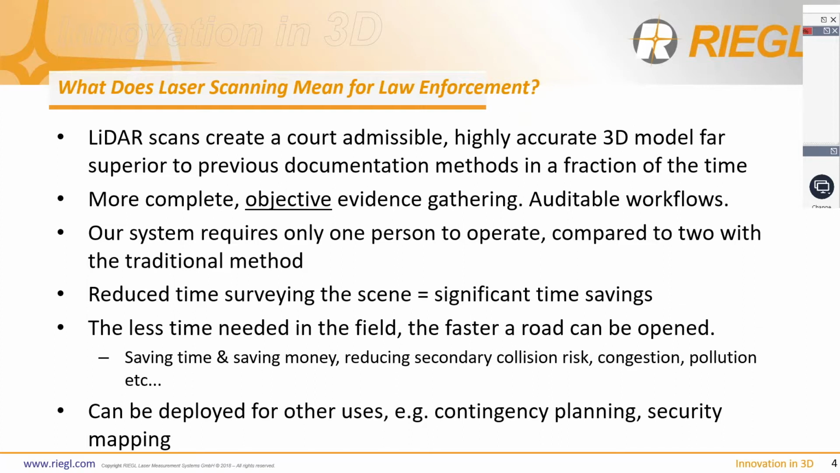Certainly the less time needed in the field, the faster a road can be reopened, so saving time and saving money. But very importantly, we're also looking to reduce the secondary collision risk, which we do have some stats somewhere, increases quite markedly once you get a road closure for half an hour or longer. It reduces congestion elsewhere, pollution, etc. You can go on to quite a number of scenarios.